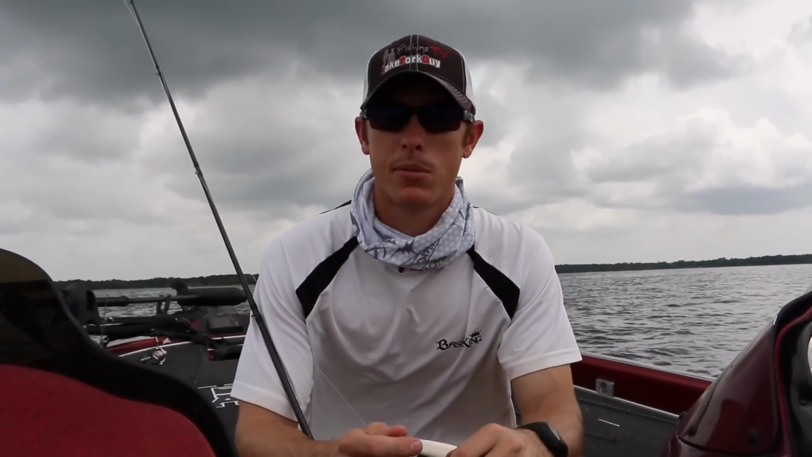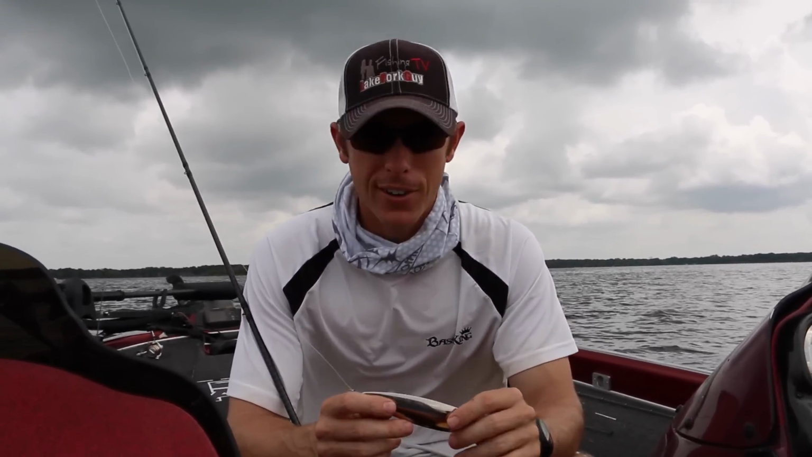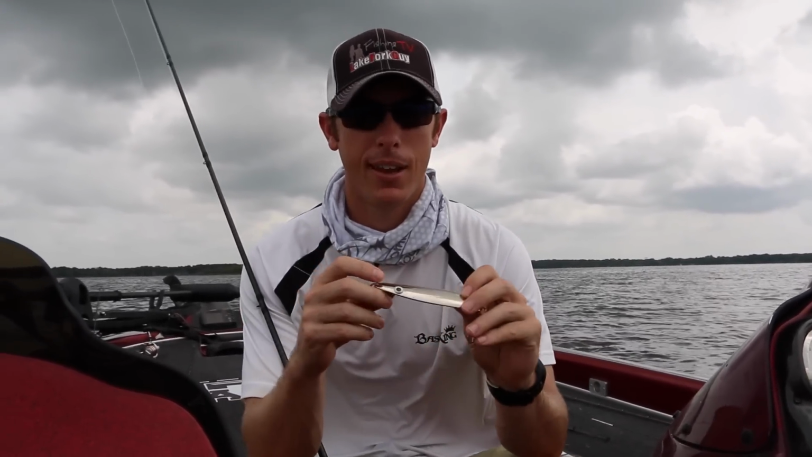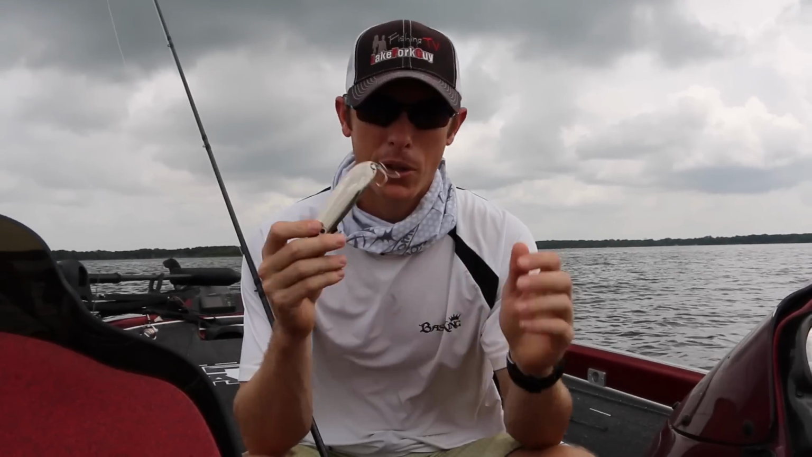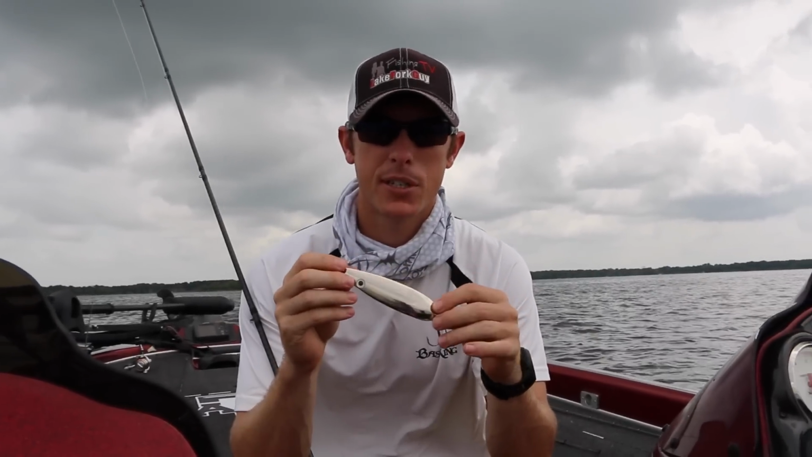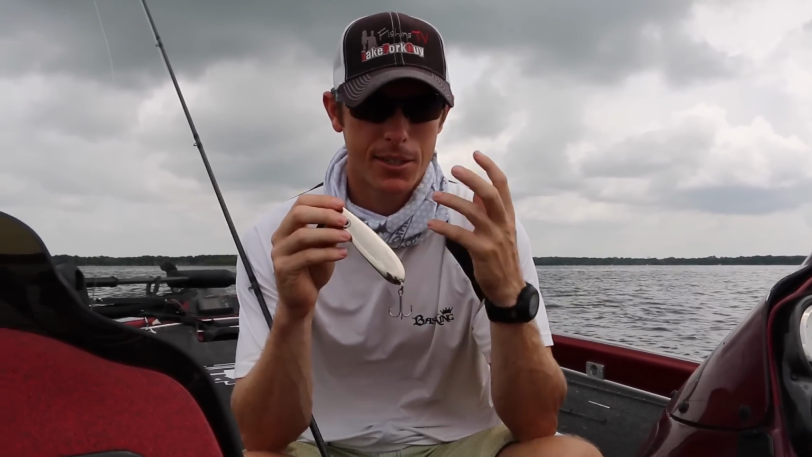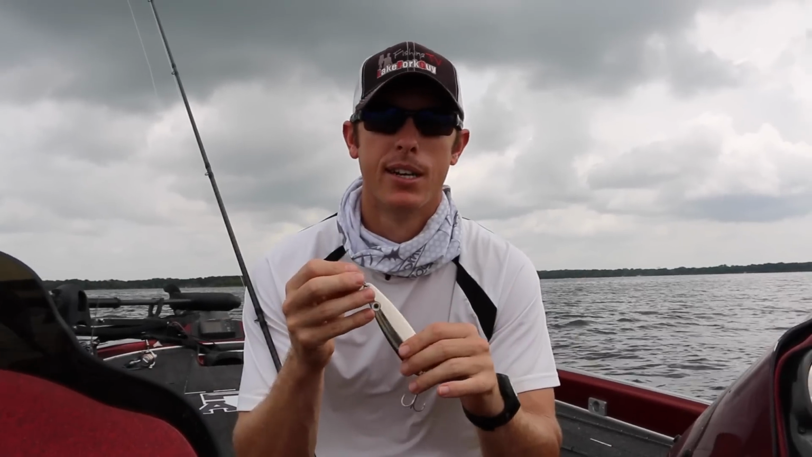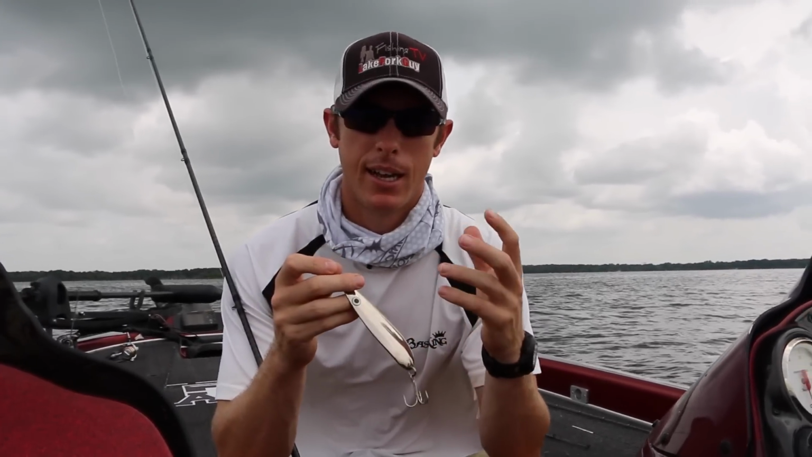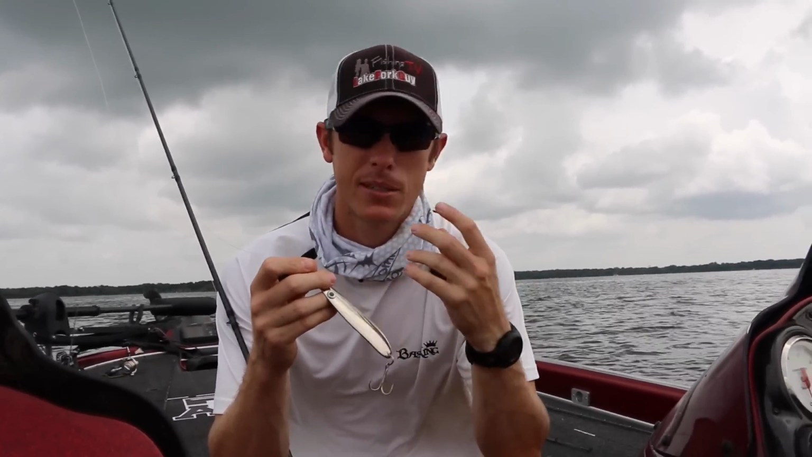I had one that was probably a little over 7. I had multiple 4s and 5s. So that's a really, really good day anywhere you are. And on this spoon, this is one of my favorite baits to fish in that deep water. And it does get big bites, and they just seem to like this a lot more than the football jig I was throwing. Stephanie had a couple bites on the Carolina rig. You know, I had a couple bites on the swim bait.